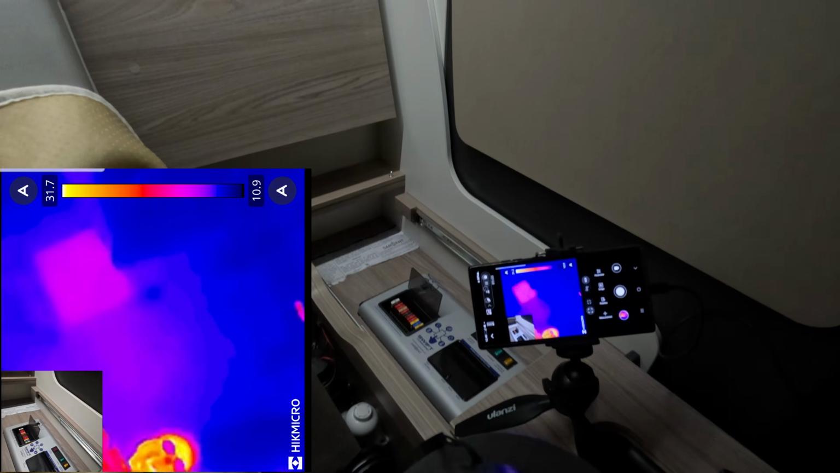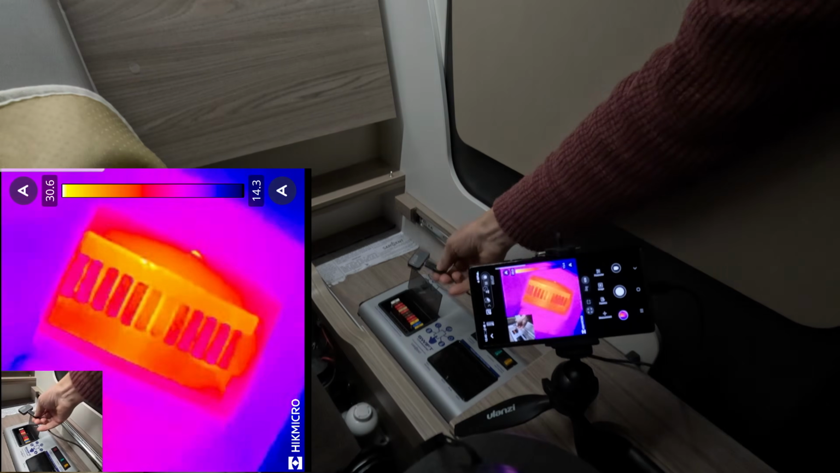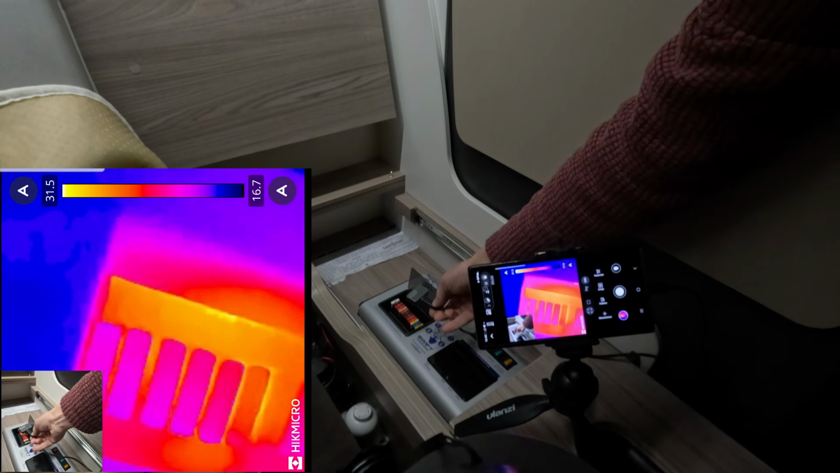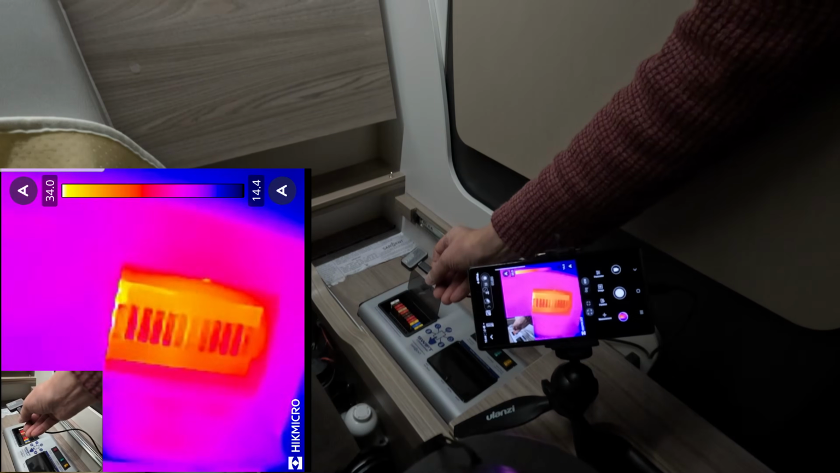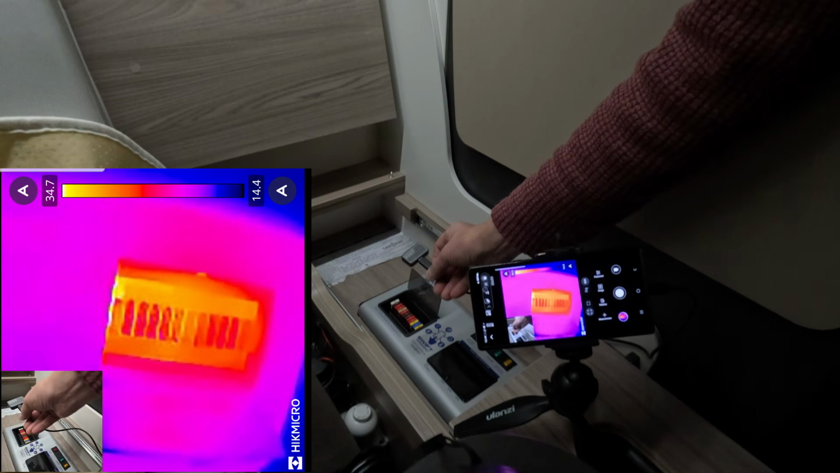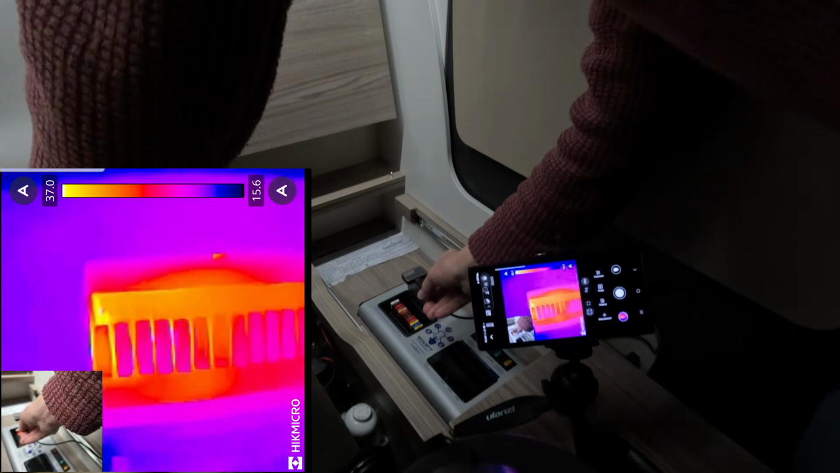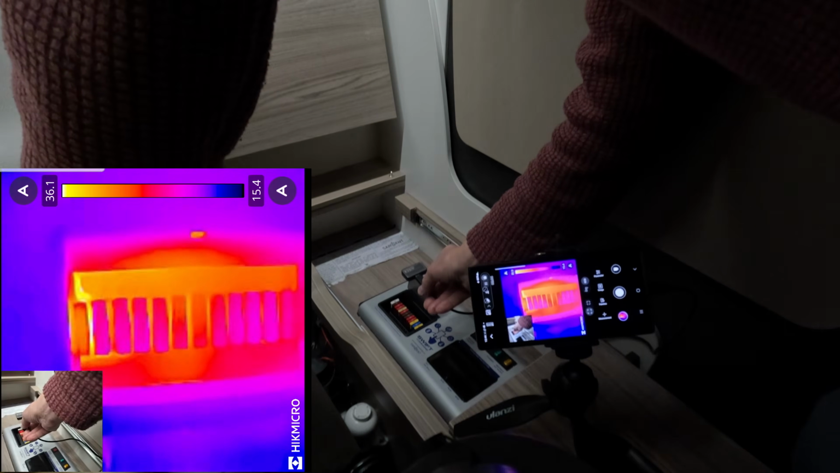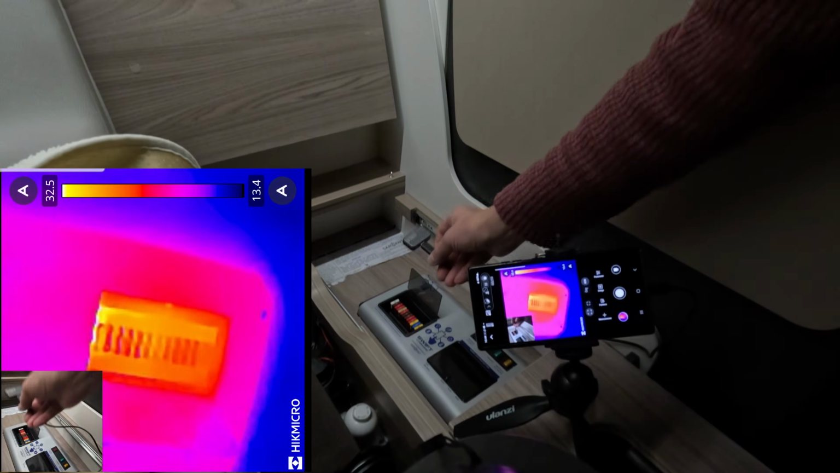I started the engine, so let's just have a look at that fuse. Okay. 1, 2, 3, 4. 1, 2, 3, 4, 5. Fuse 5 looks a little bit warm. And that's the appliance, cooker, toilet, USBs. Okay. The others look alright.